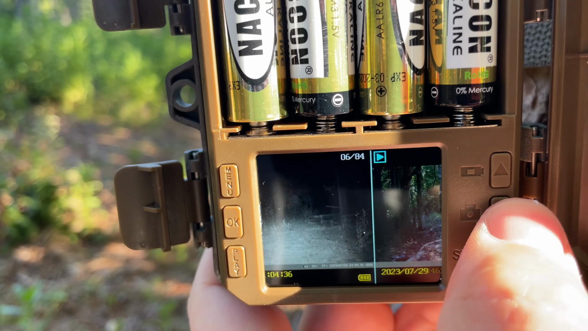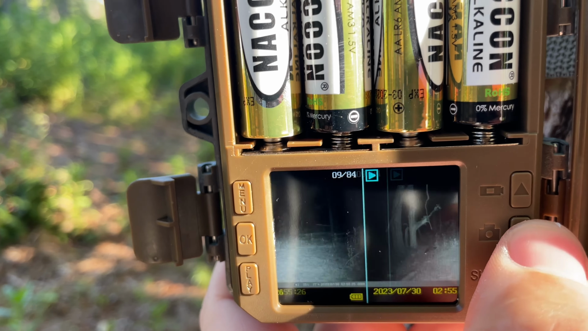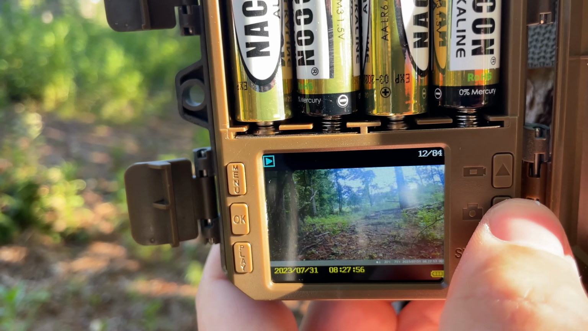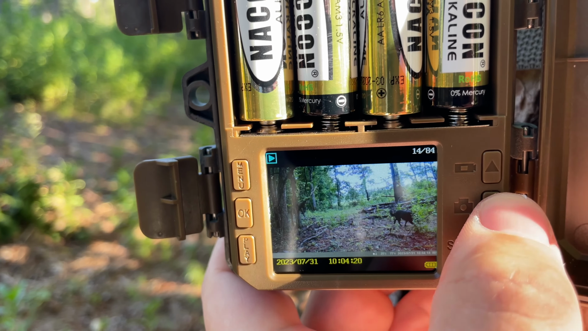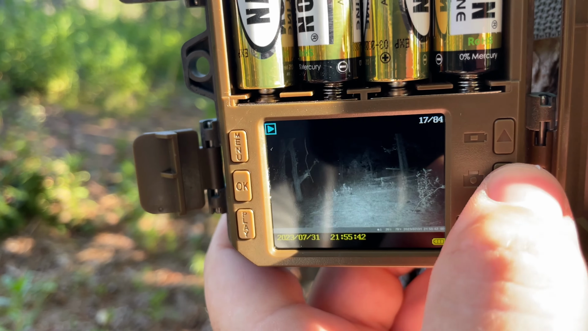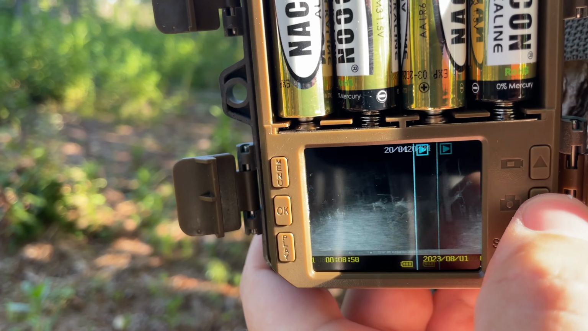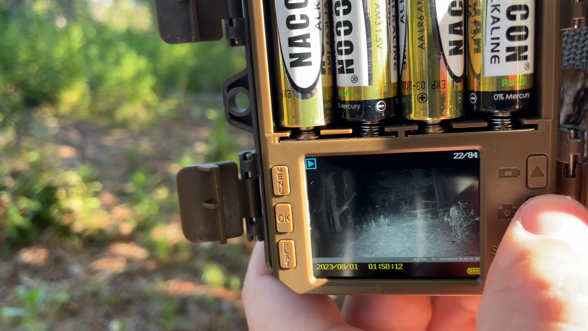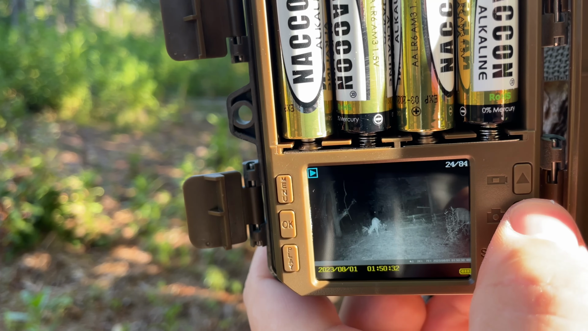Man, for a cheap camera, it is pretty neat that you can actually cycle through and look at these things on the camera. And look at the top right there. It looks like we have 84 pictures. There's something. That's my dang dog that got out the other day. This is pretty cool for a cheap camera that you can actually look at this LCD screen, flip through and actually see what you got. So there's some deer. There's a buck. Look there. There's a couple bucks. Wow, that might not be a half bad one.